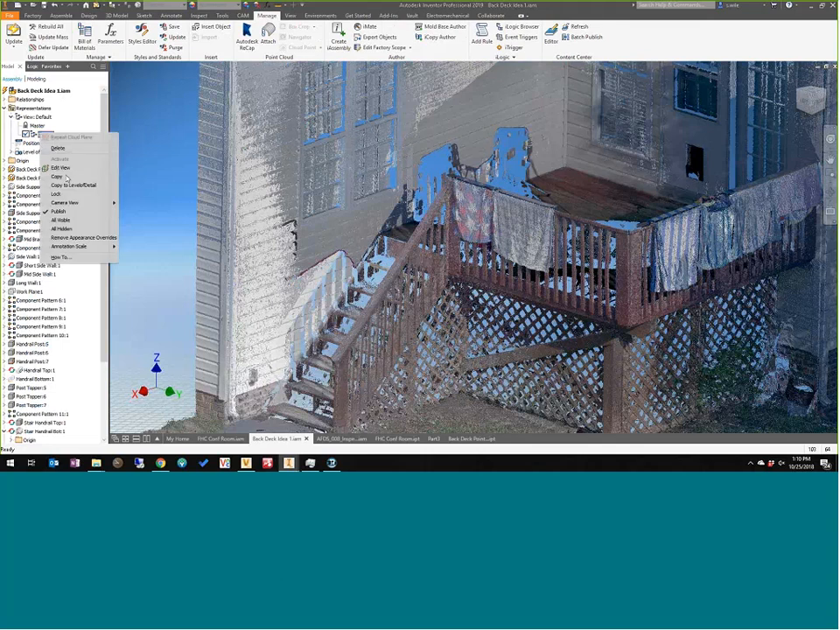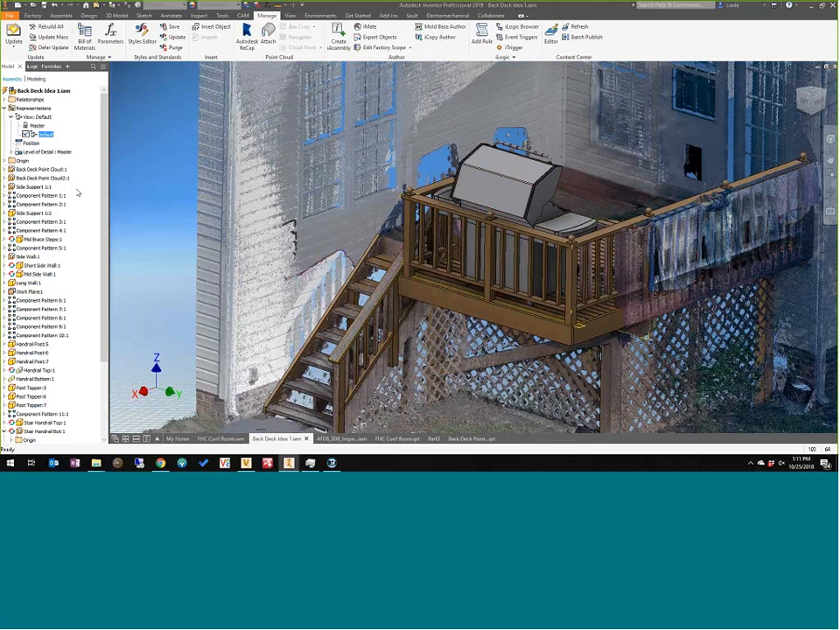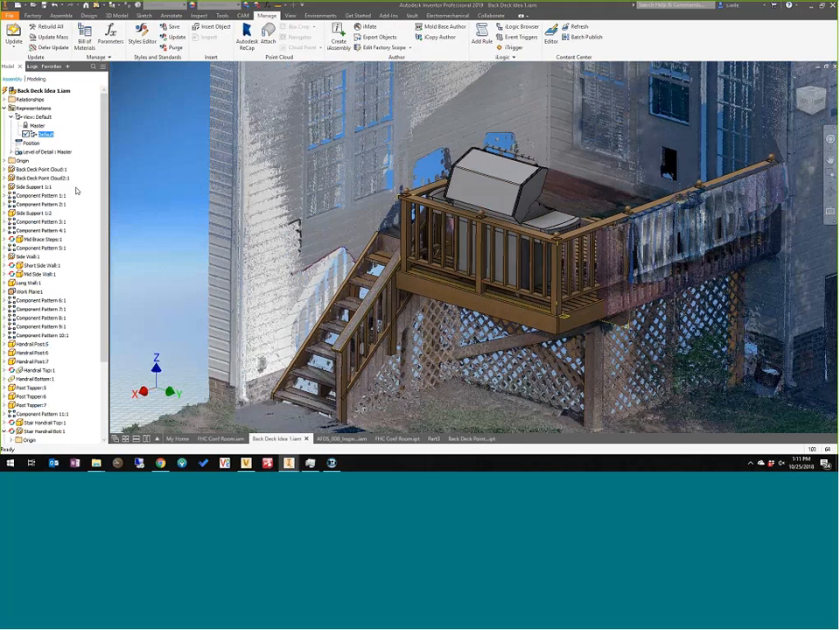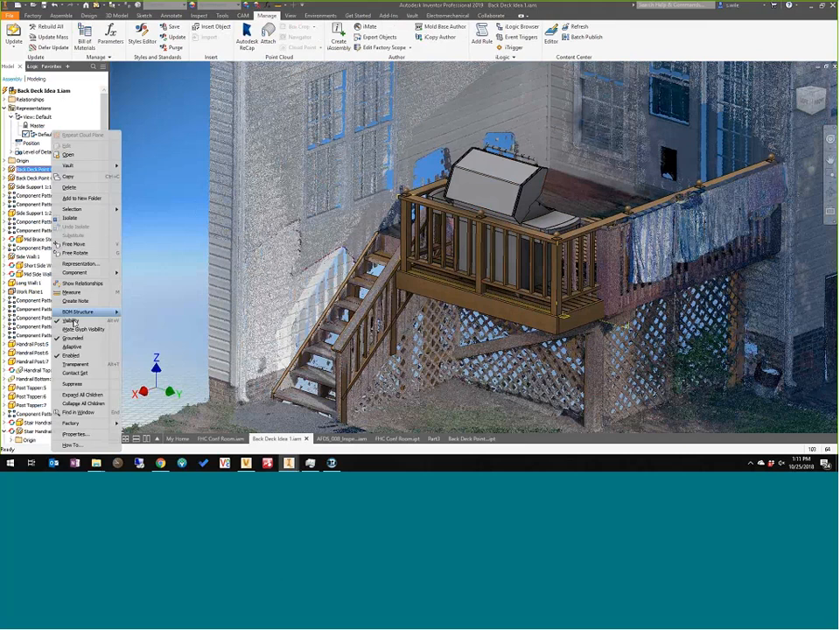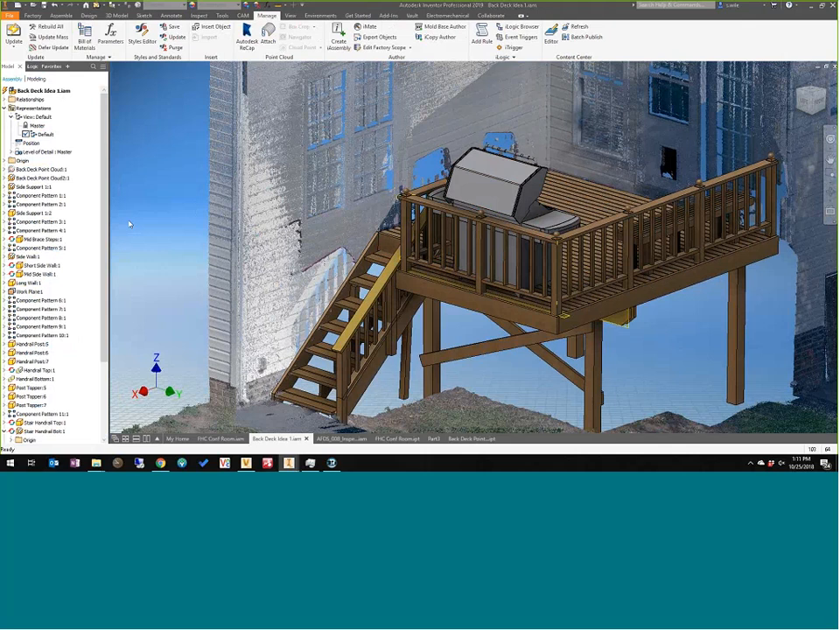So if I turn all visibility on, this is my new deck. I extended it out a couple feet, pulled a grill off of GrabCAD, and then in order to see it away from the original deck, I created a new point cloud where I cropped out the original deck so I can see what this is going to look like without the old deck in place. So I have 2 point clouds in this assembly.